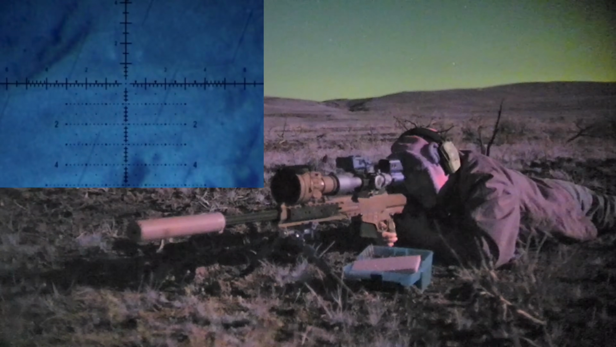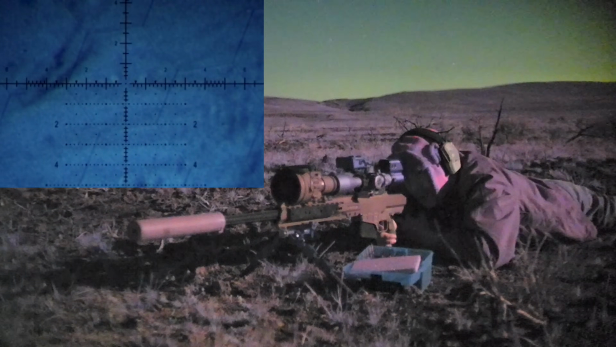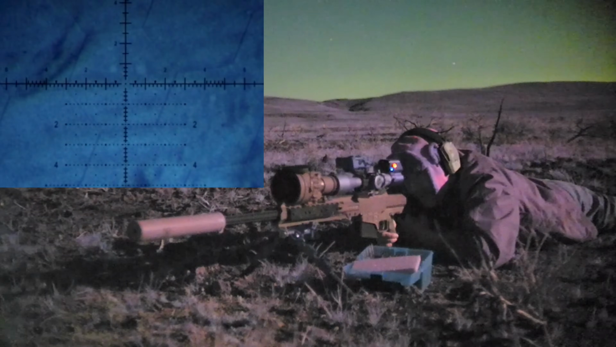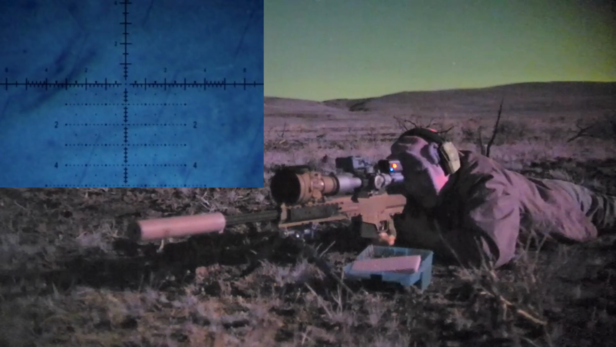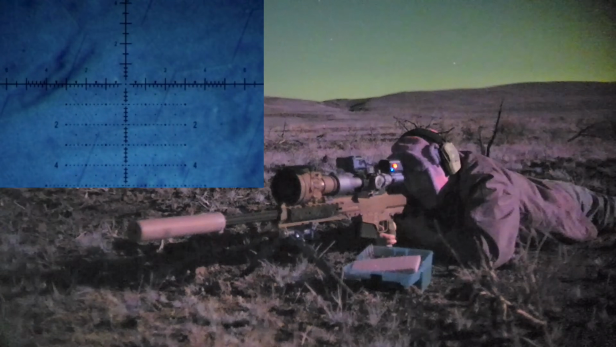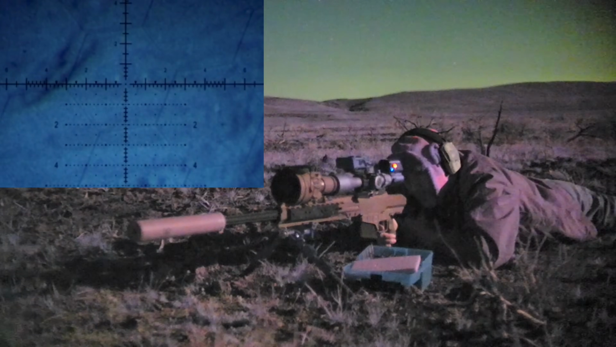I believe I saw dust after the shot on the right hand side. Go left 0.8. Okay, so I can see splash. I just can't tell where. One more round. I'm going to cheat low, 1 mil left.